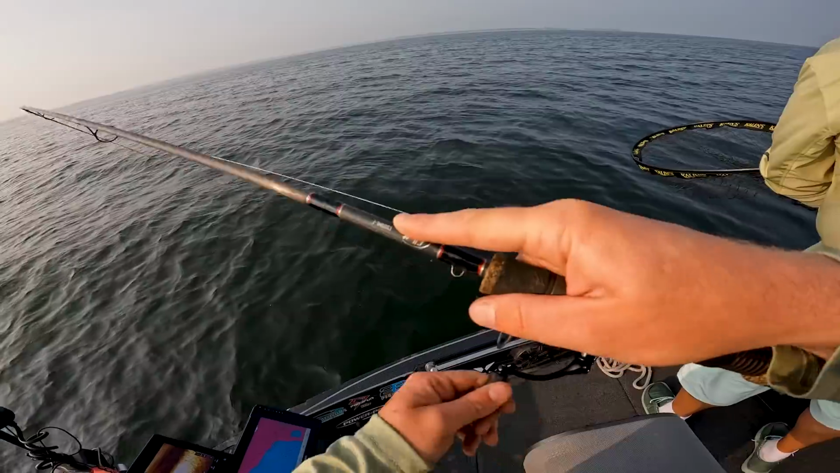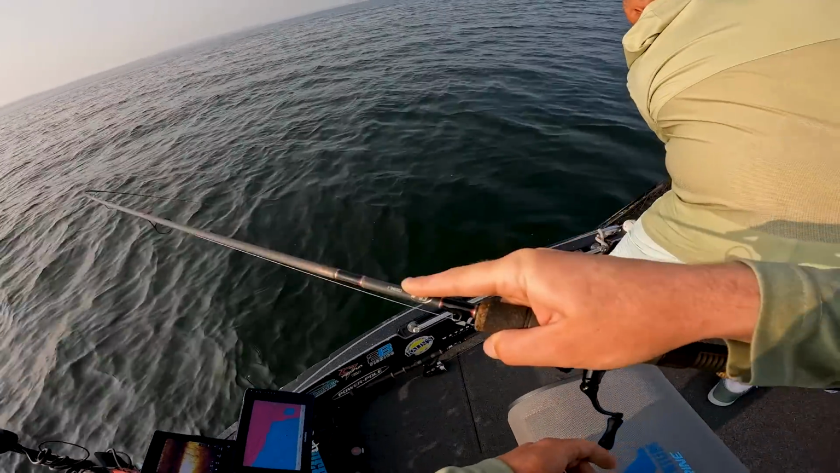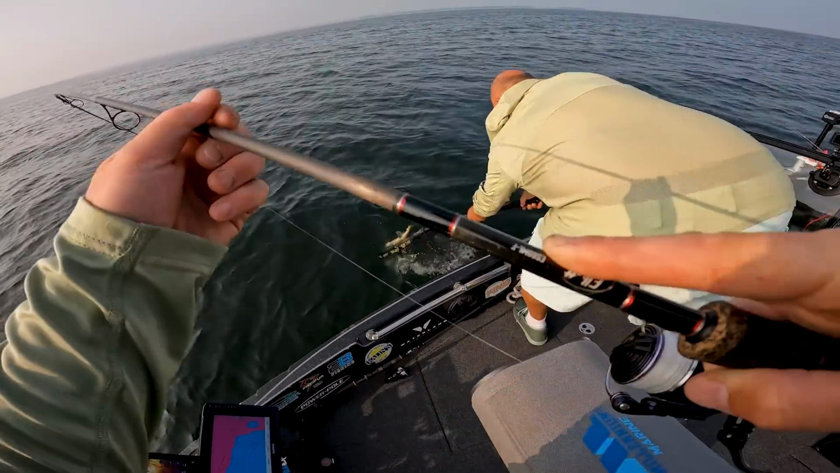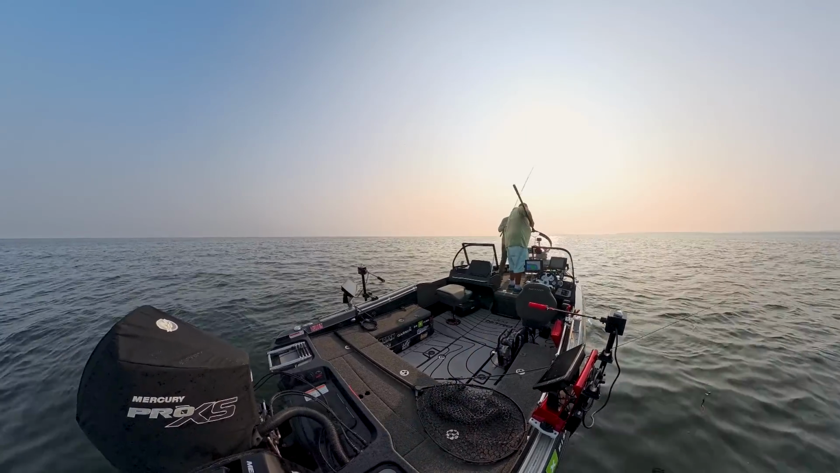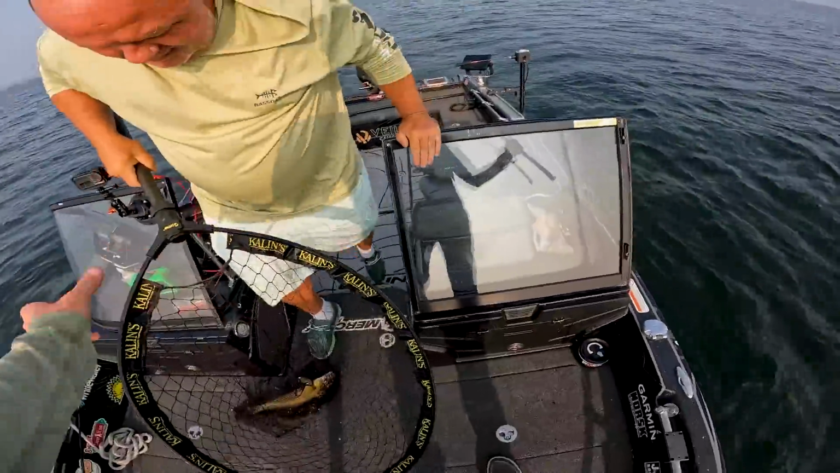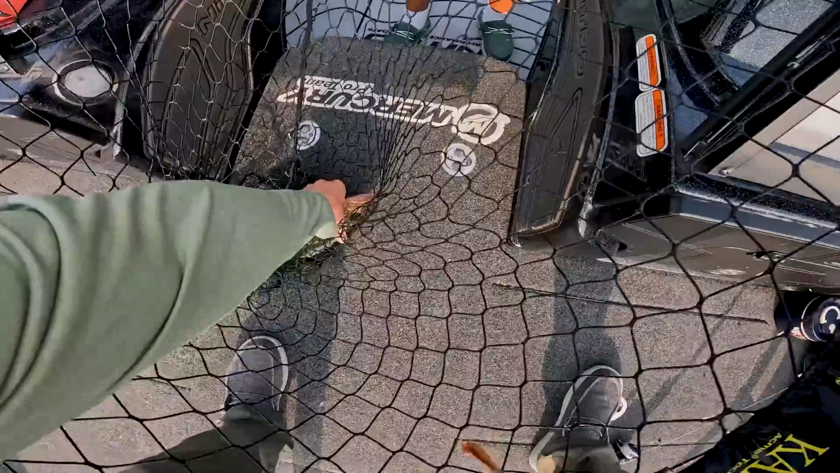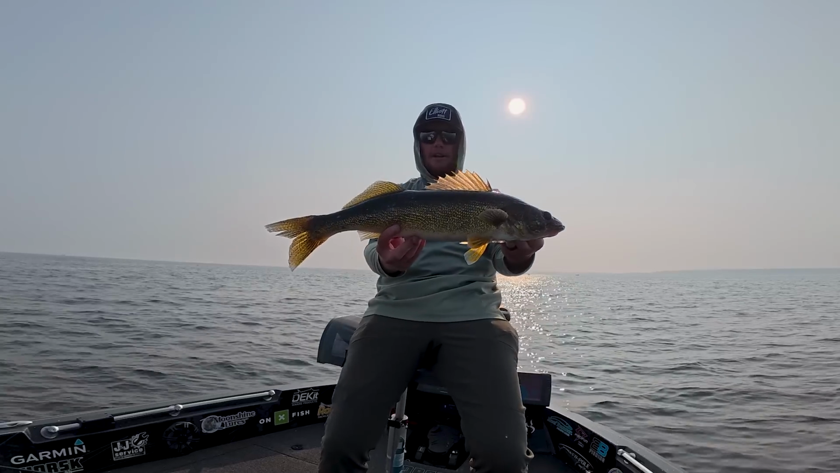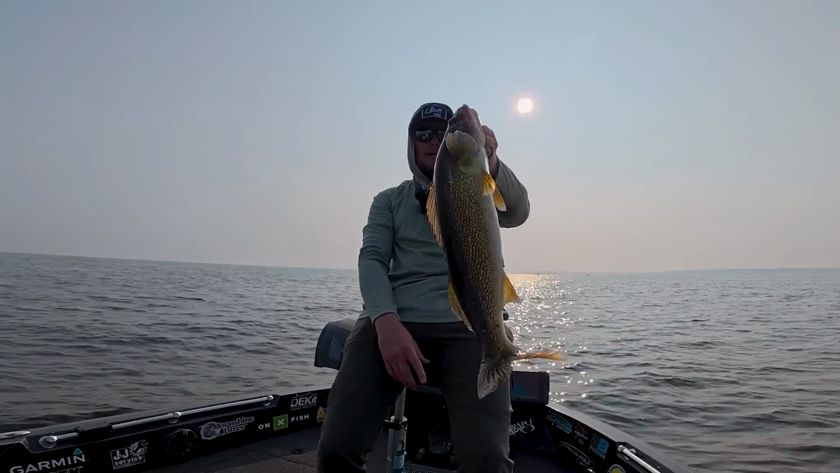Not a tank. Boy, that thing is just feisty. Good eater. Hey. Yeah. Maybe a little bigger than an eater, huh? In the net. Oh, about as big as the last one. Look at how dark they are though. Gotta love these Door County fish. Check that out. Look at the colors on that fish. Almost the same size as that first one I caught before.